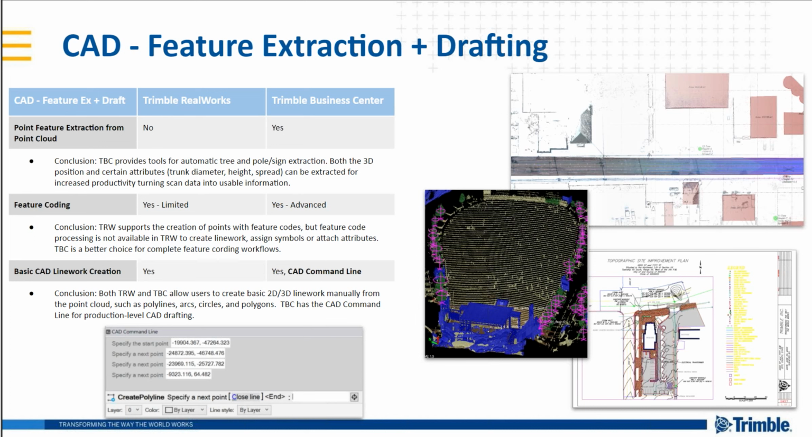All right, next topic, CAD, feature extraction, and drafting. On the Trimble Business Center side, it's been an area of focus that's still under rapid development, I can tell you that, to add feature extraction routines to be able to turn your point cloud data into information, whether that's point feature extraction or linear feature extraction. You'll see a lot in TBC today and a lot more coming in the future.